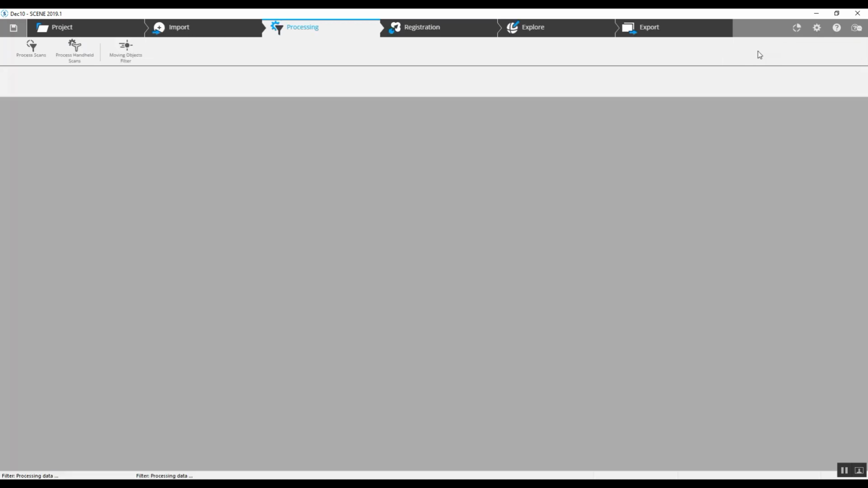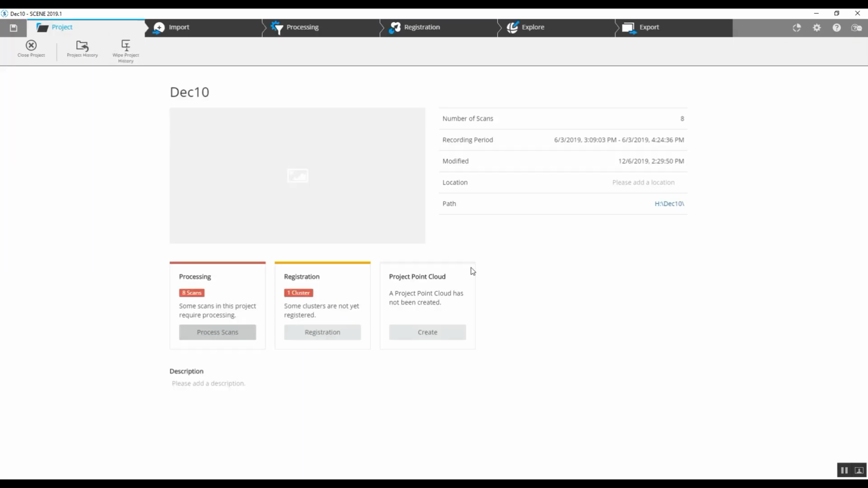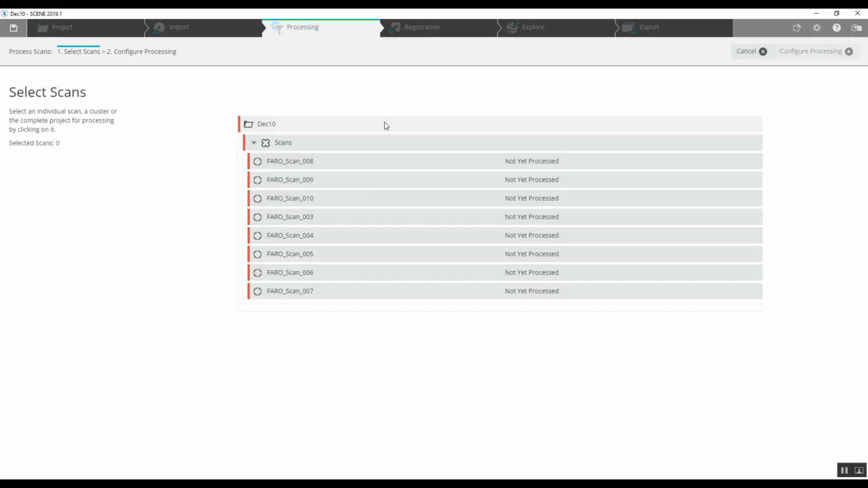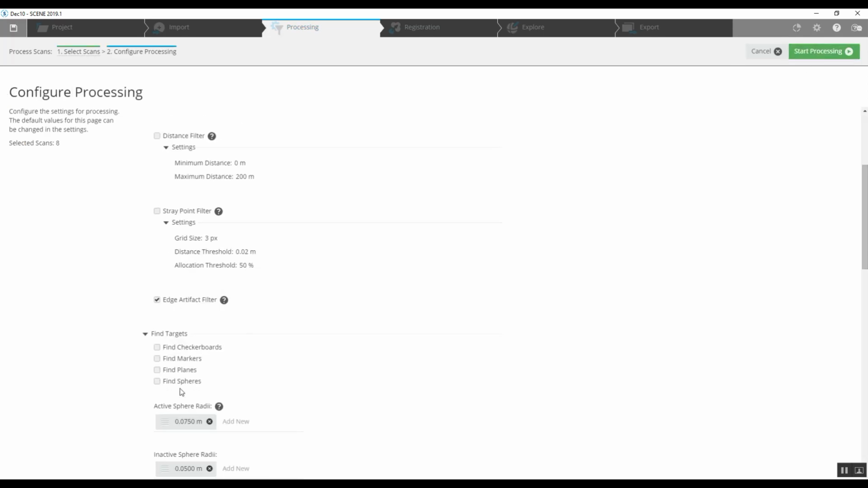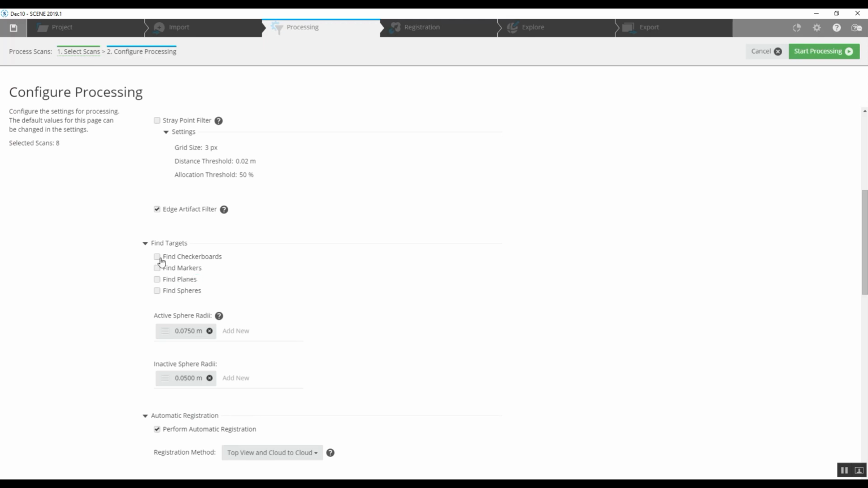Now, because we don't have sphere targets, we don't need to go through pre-processing. Pre-processing begins by going down to the registration method, where you tell the scene software whether you're using sphere targets, checkerboards, the size of the sphere targets, and whatnot.